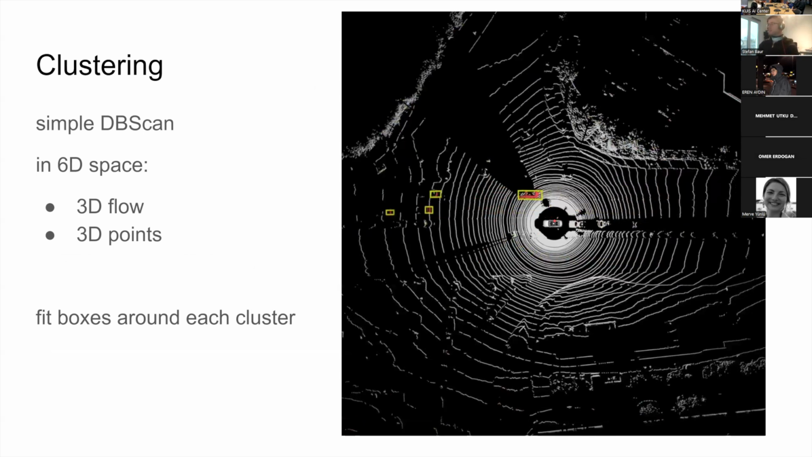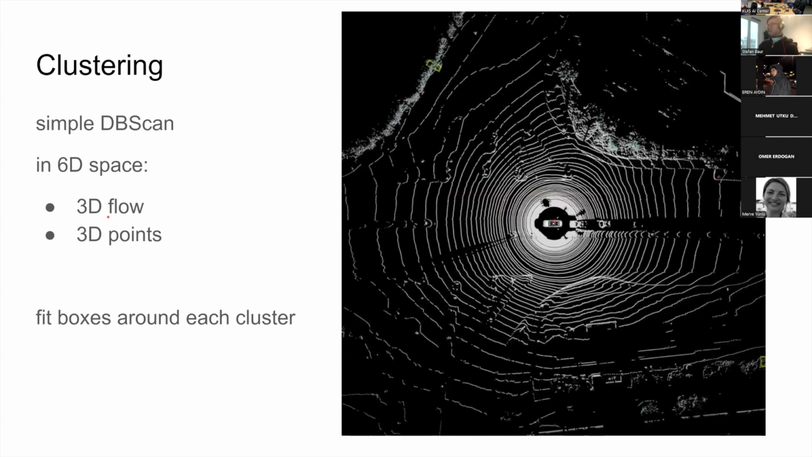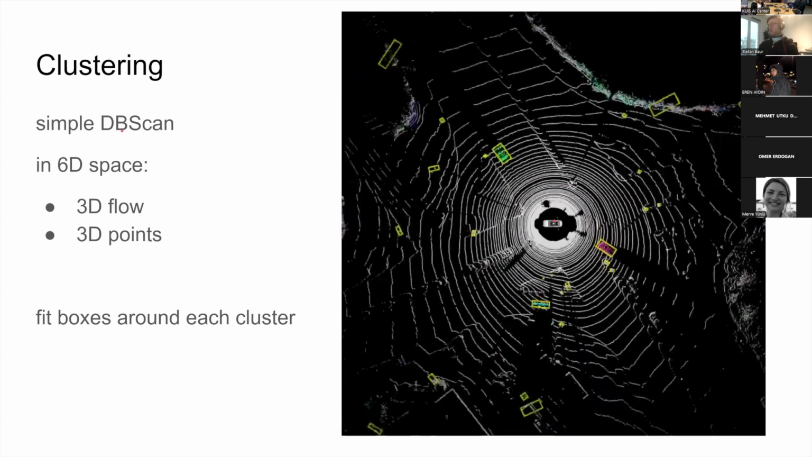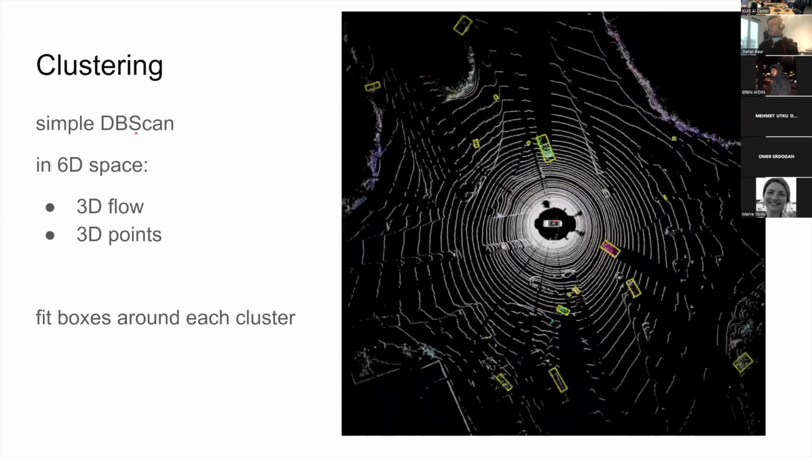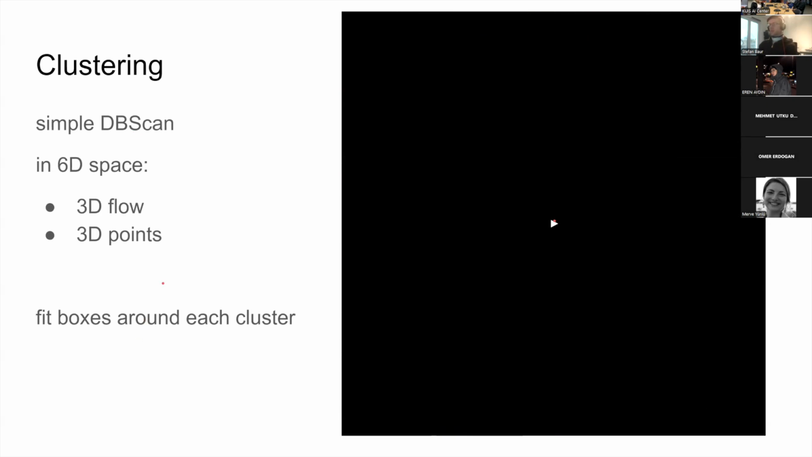We have 3D point clouds, and we used this off-the-shelf clustering algorithm called DBSCAN to fit these boxes around each cluster. So it's not a super strong signal, but it's good enough.